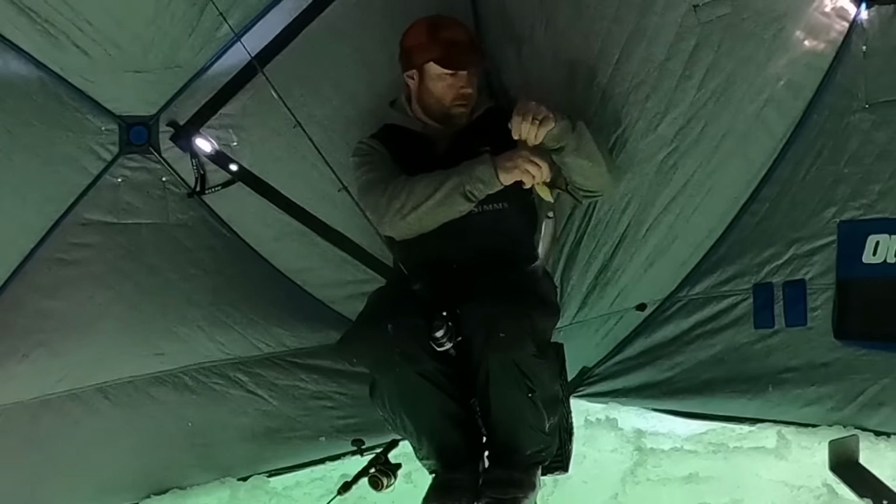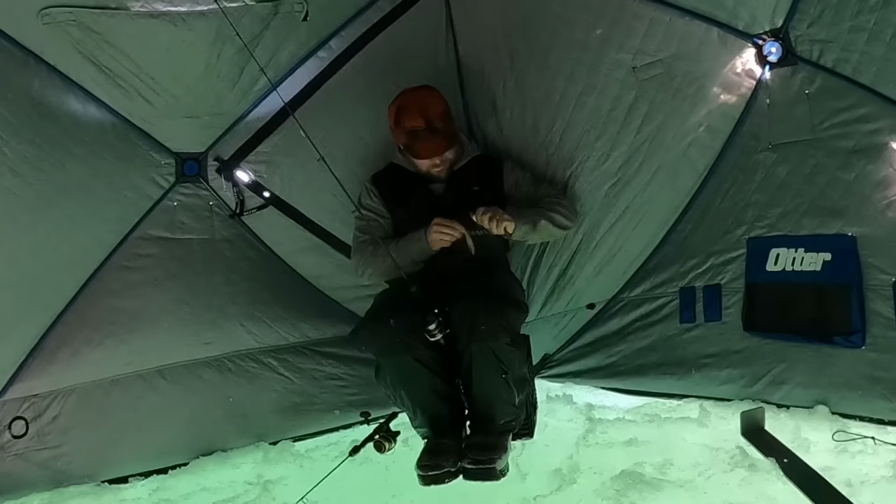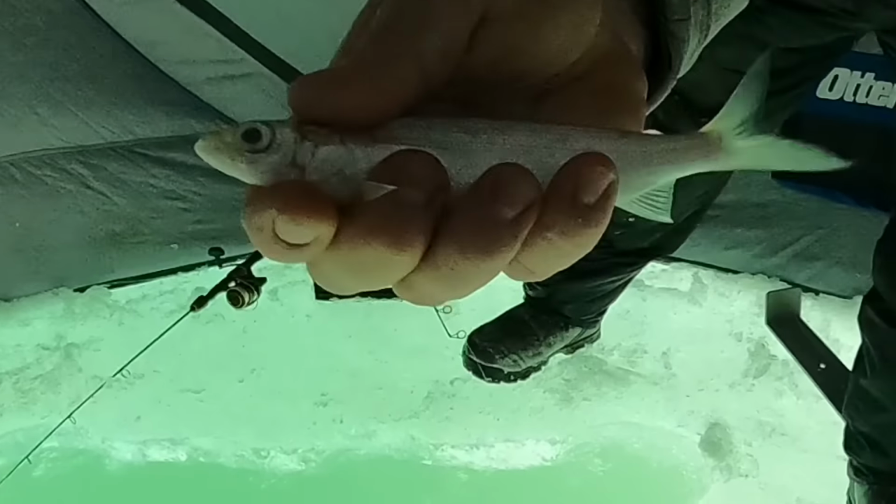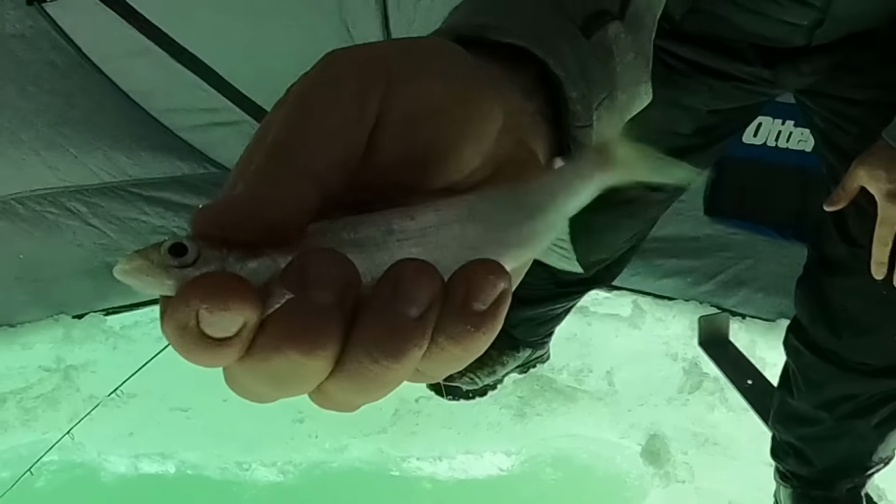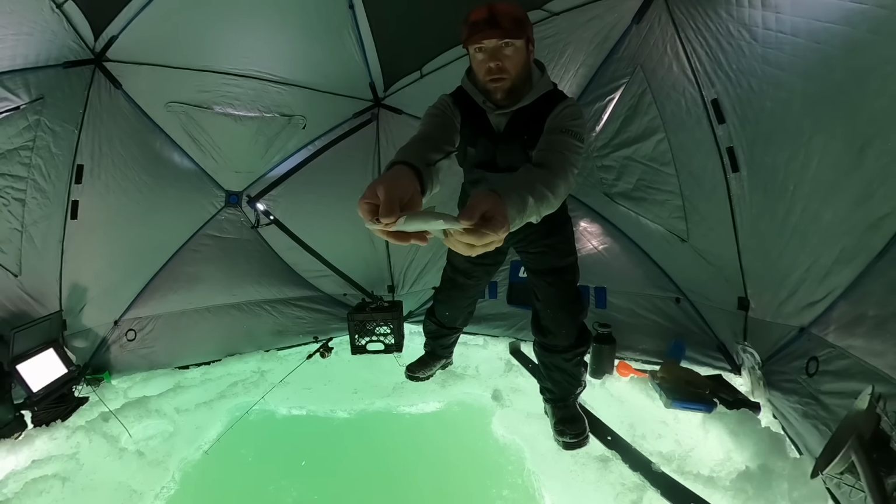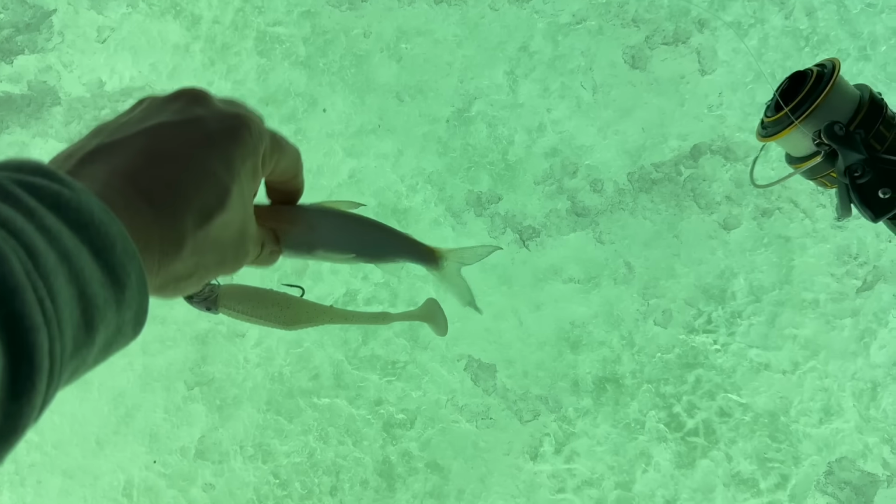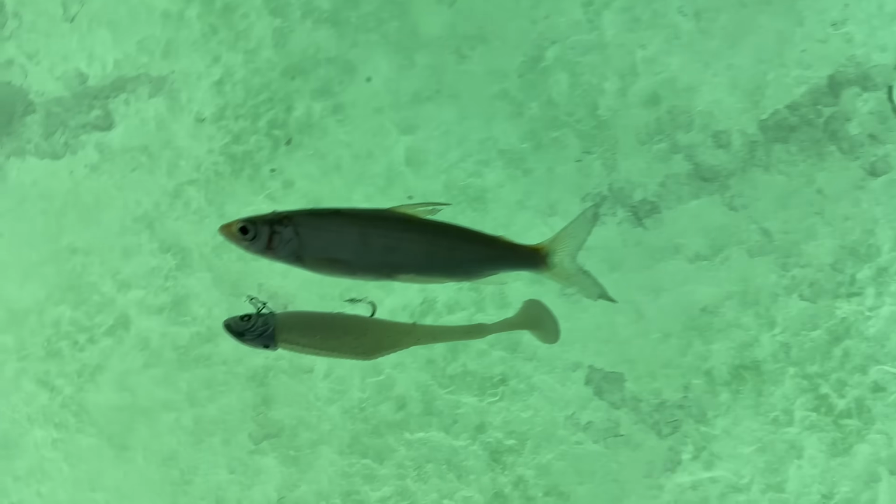This is the bait fish. It's always going to be around Cisco, so that's a good sign. This right here is the Cisco. Coregonus artedi, I believe is how you pronounce the scientific name. It's a nice about 5-inch bundle of protein and fat. About a 5-6 inch Cisco, and a 5-6 inch bait.